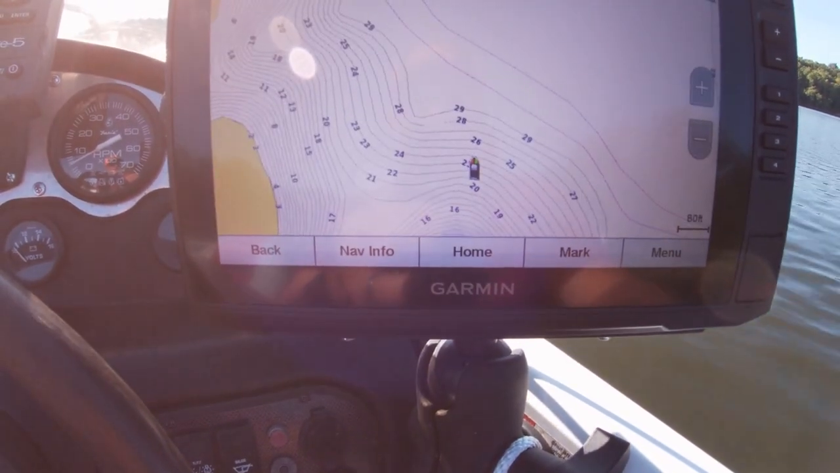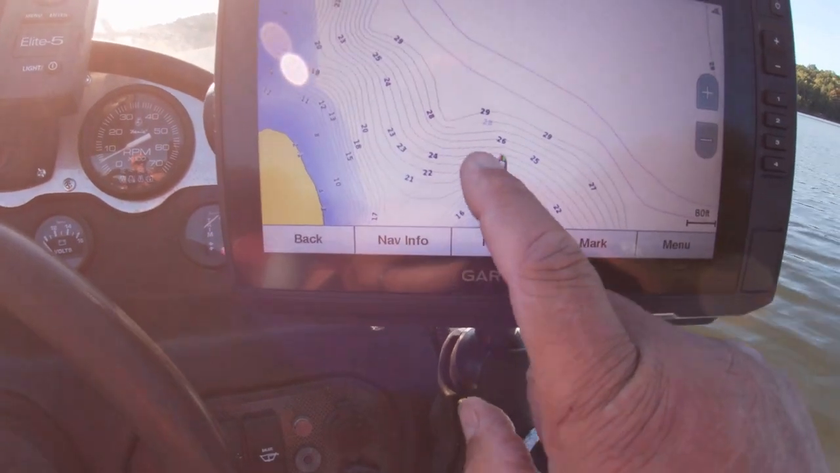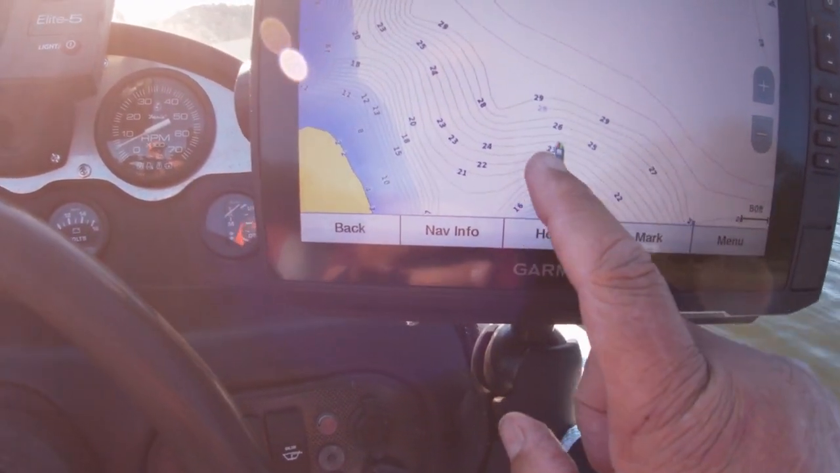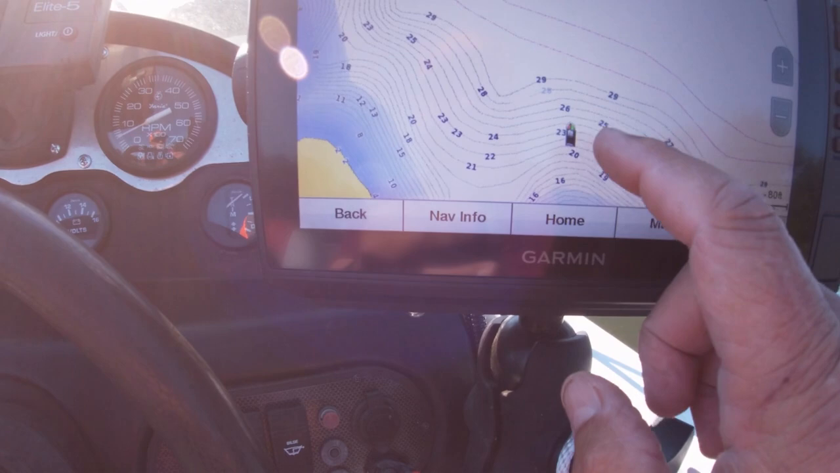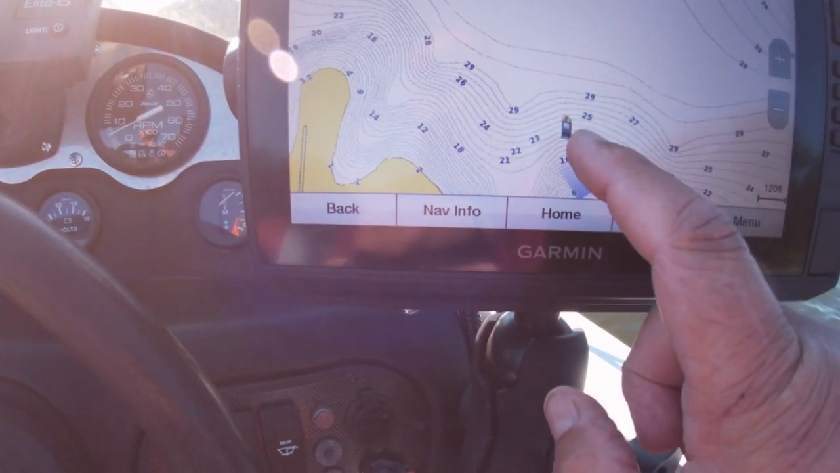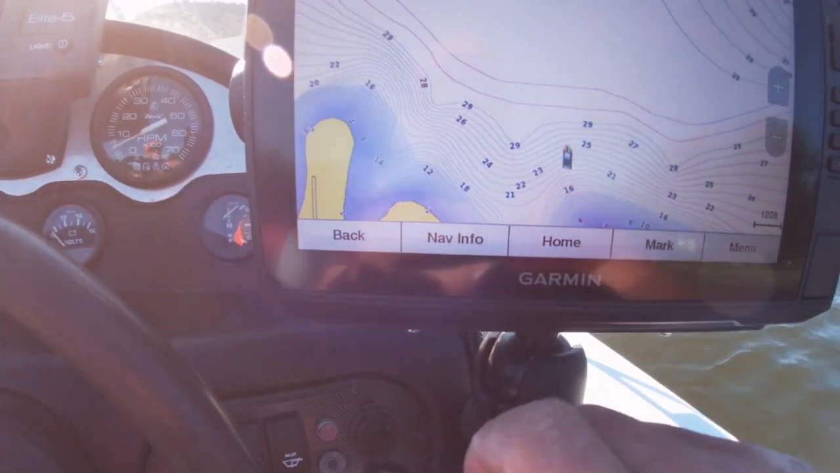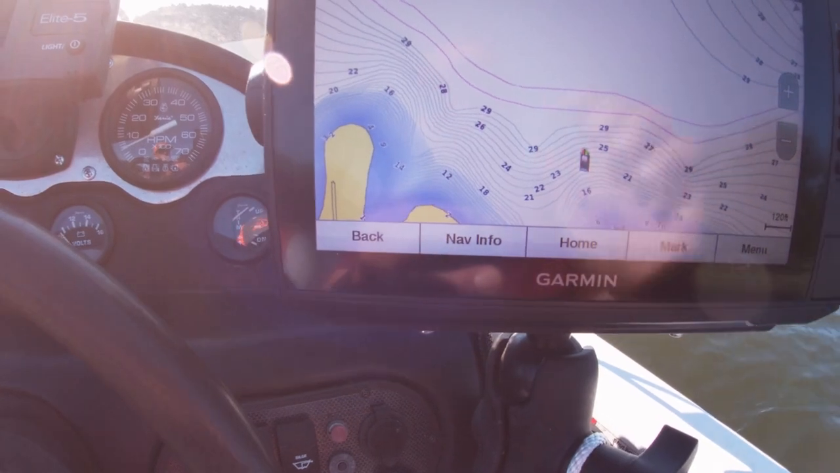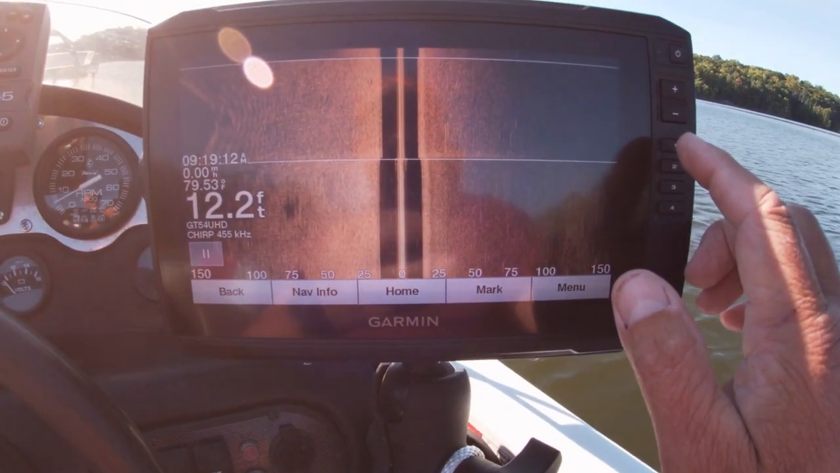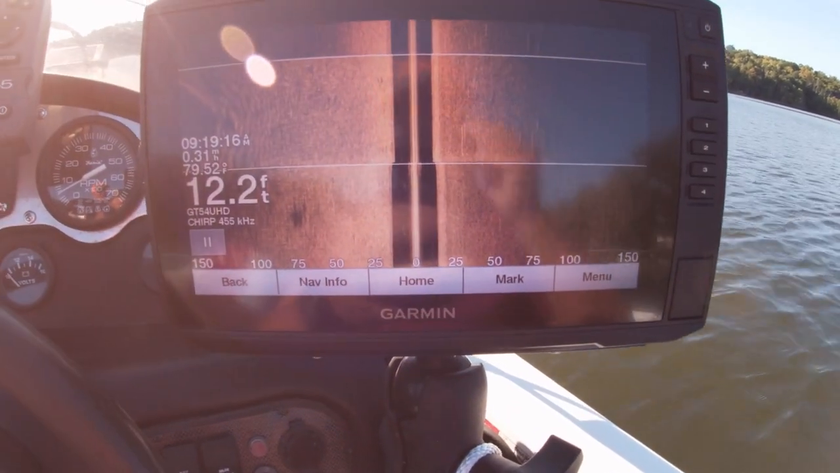So we're going to click back, and of course this is number 4, and I don't have my line set, so you can't see where I've been. I wanted to do that so it would be easier for you to actually see the structure, or the mark where I put the structure. So let's click it back on side scan, and we're going to start looking.